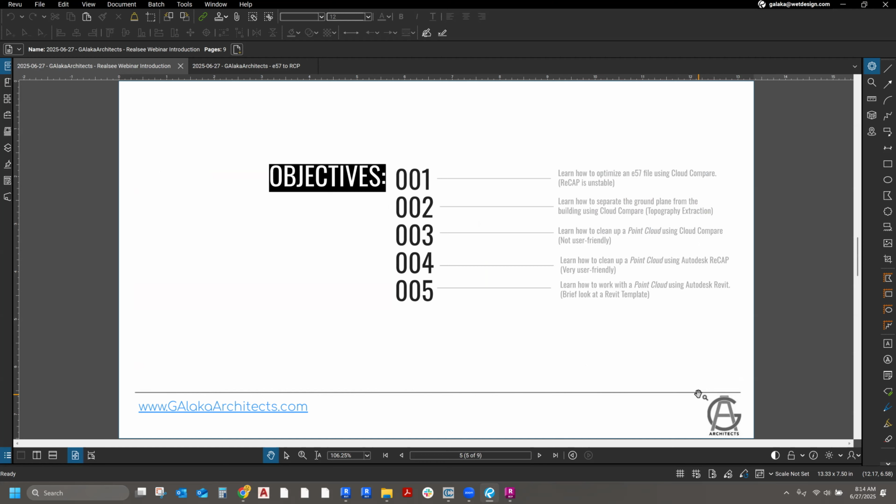So my main objective for today is to show you how to optimize the e57 files from Realsee using Cloud Compare. The main reason for this is that for those of you who have been using Recap, all it takes is one error message, one force quit, one crash, and then Recap just starts misbehaving. I've gotten to the point where Recap is a little bit useless for me because I can no longer export from Recap. All I can do is import and save.